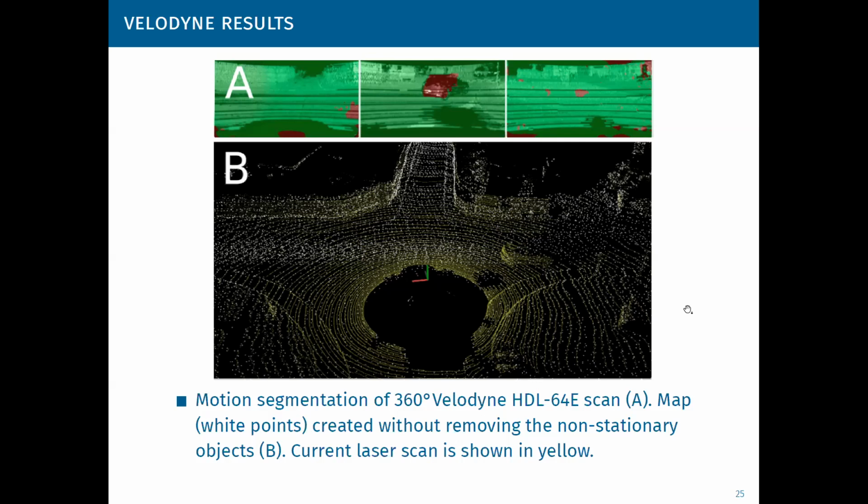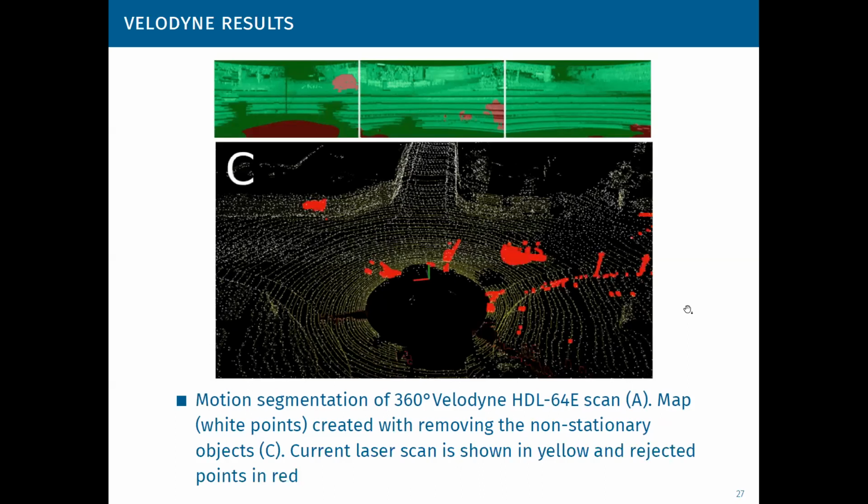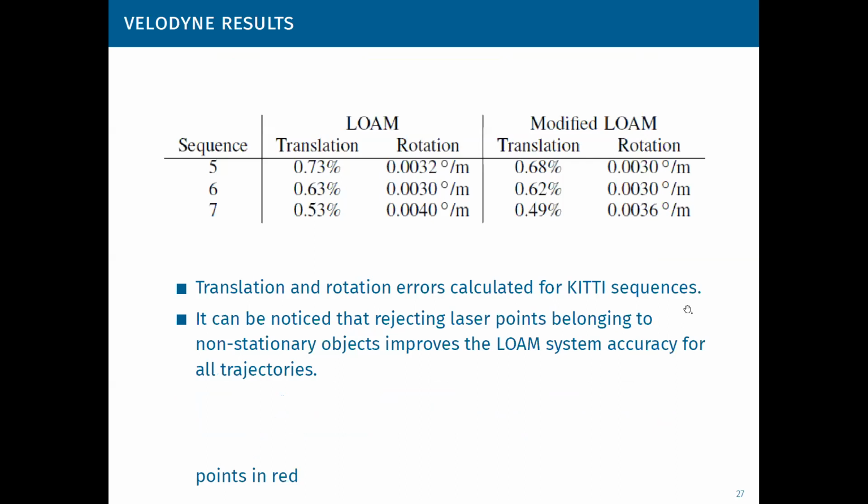So you can see an example of motion segmented intensity images on this slide. From a Velodyne, we have 6 of those images. And then you can see the map of points that was produced by LOAM, an unmodified version, and a version in which you can see the points that are detected as belonging to non-stationary objects.